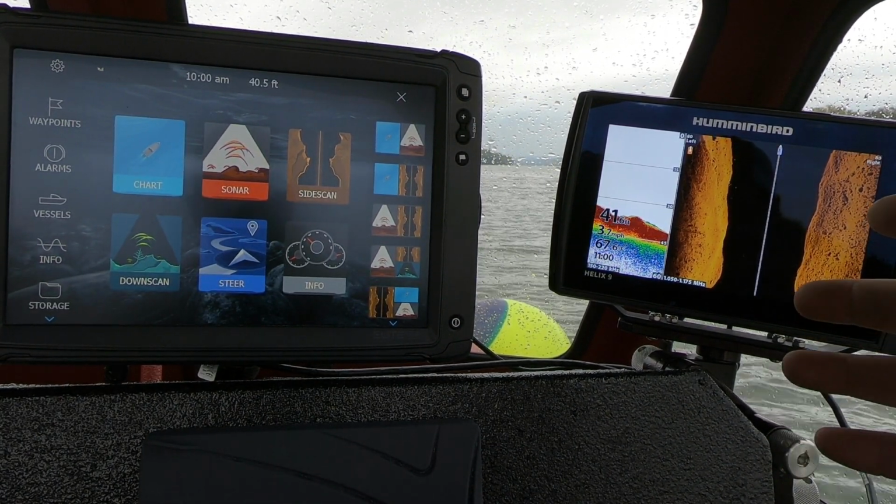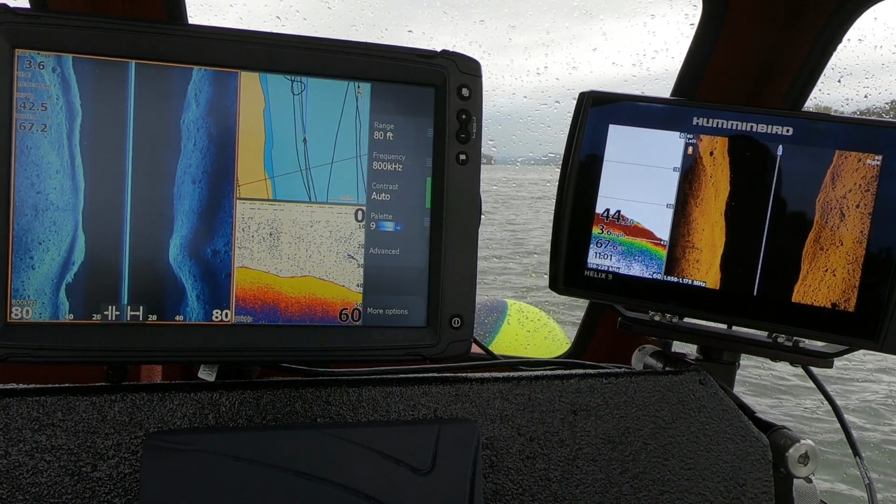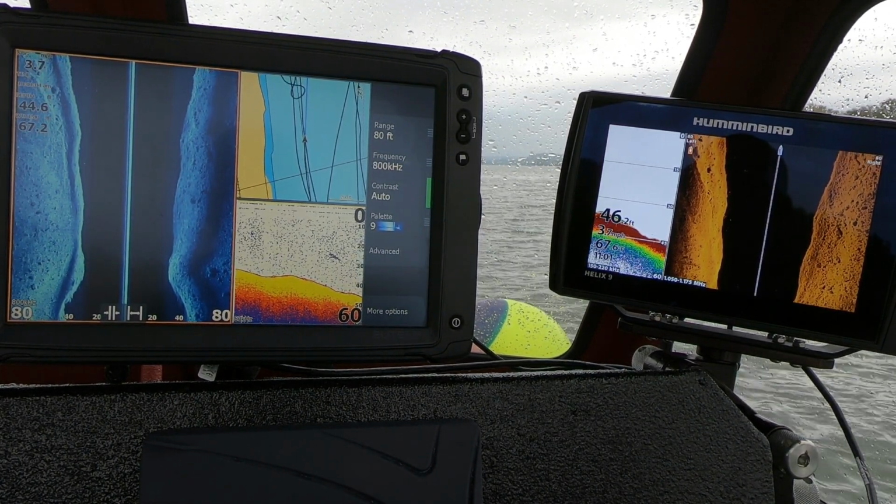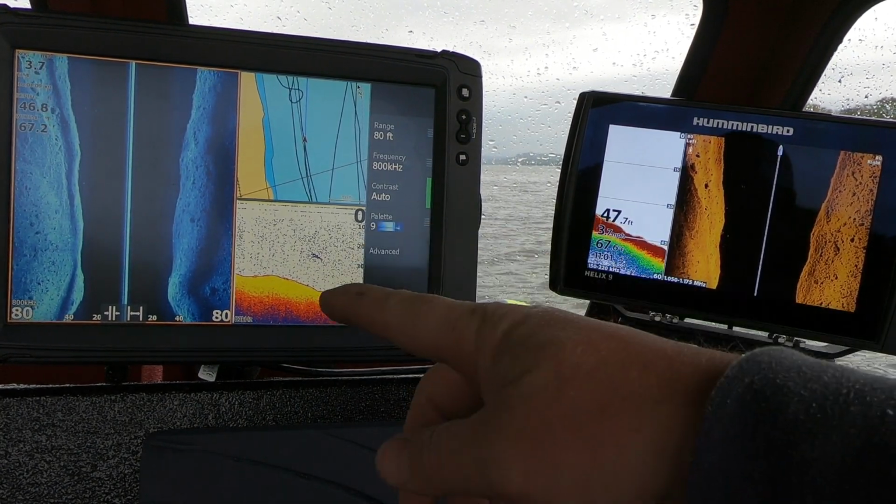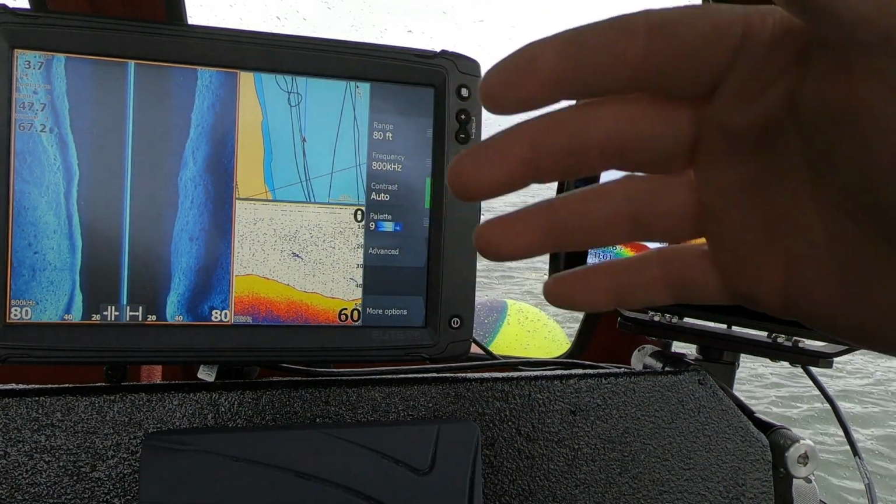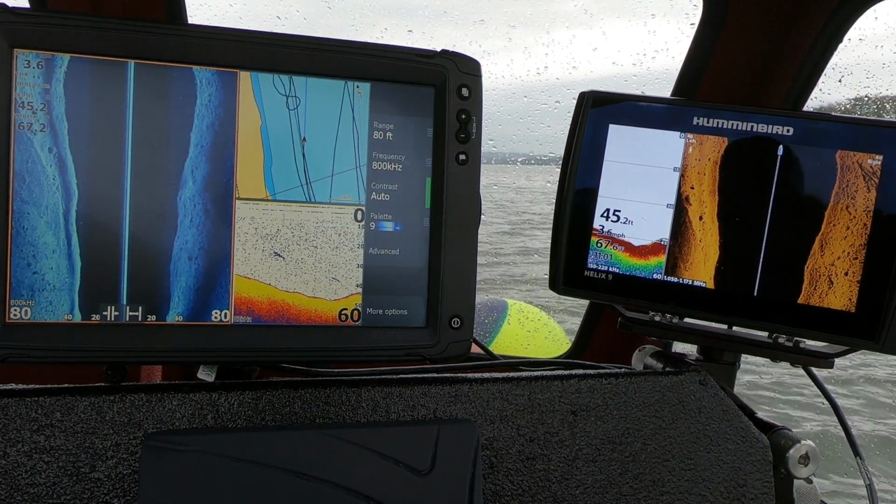With the Hummingbird, it's more difficult. You have to go through more steps to do something, and you can't scroll back and look. With this, I can scroll back and take a look at so much history. With a Hummingbird, you can't.